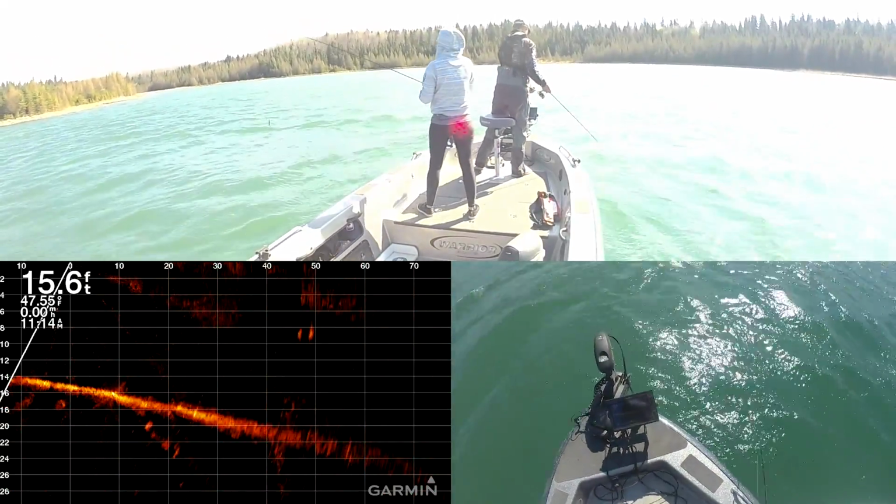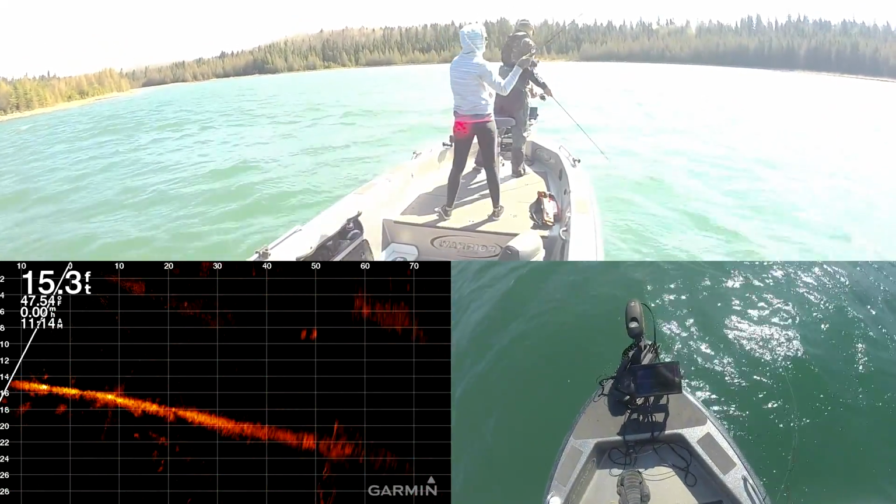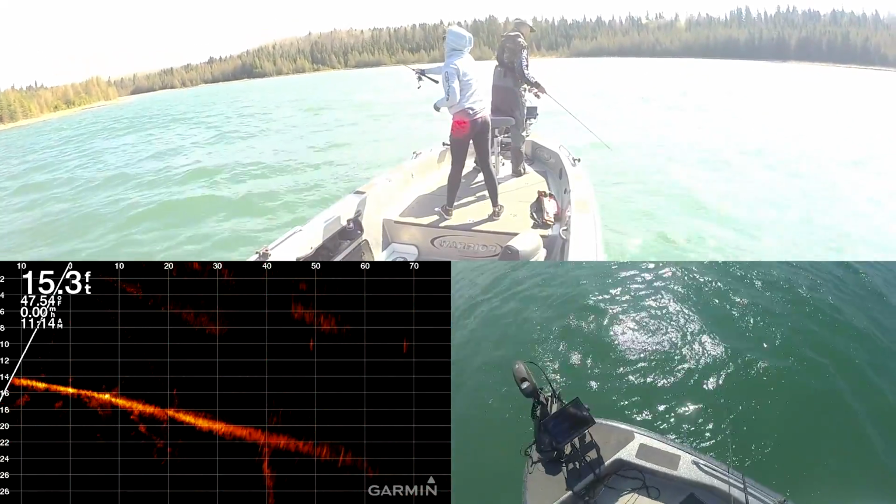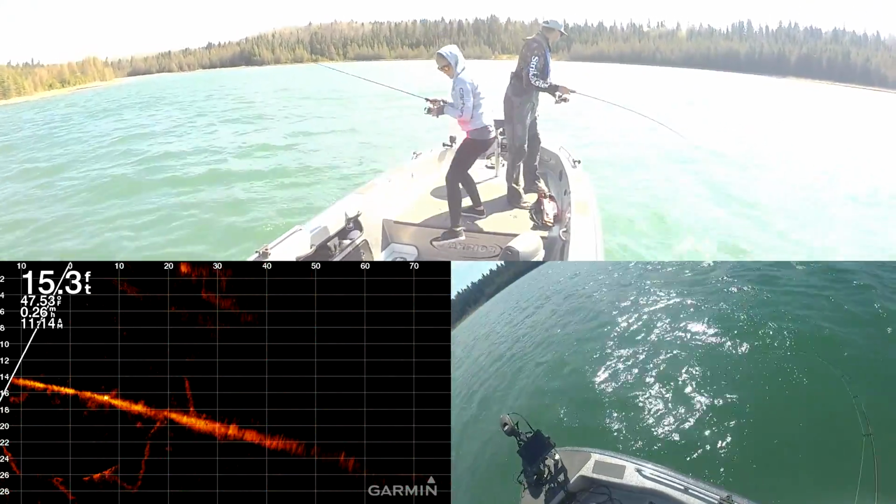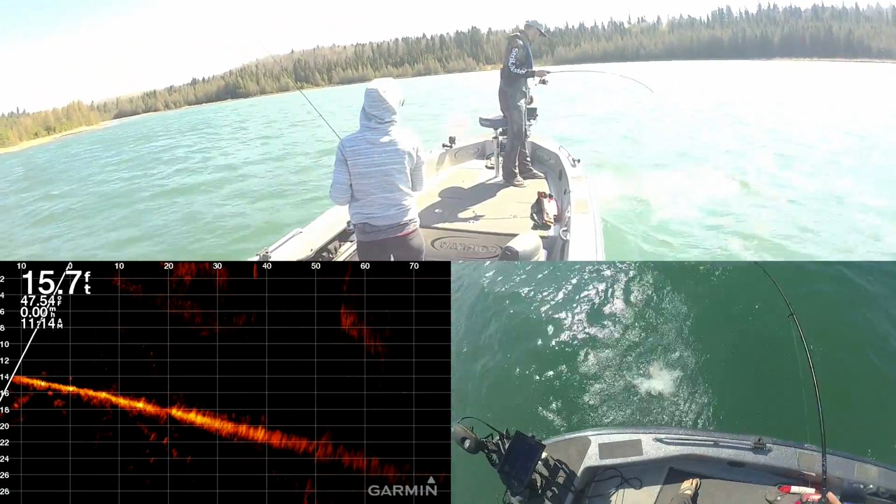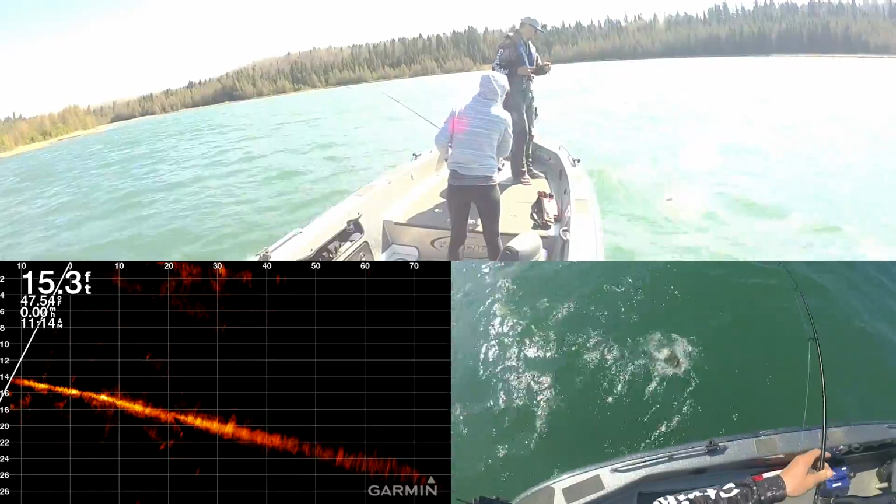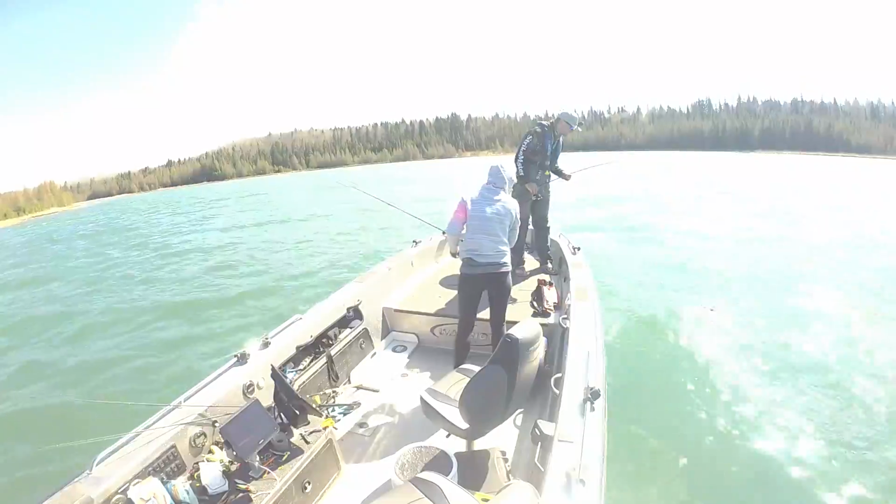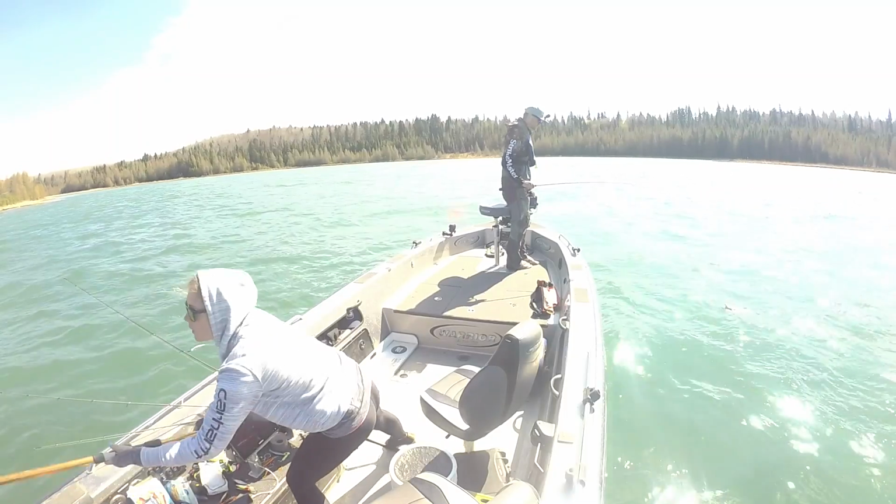We'll let you get that. Hey, that swim bait would cast better for you. I can try it. On. Oh my goodness, sweet. Little brown. Or what is that? Is that a little lake trout? I guess it's a lake trout. It might be a splake. It's a lake trout. It's a lake trout.